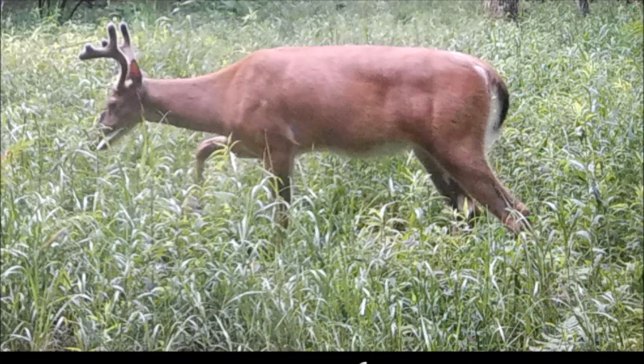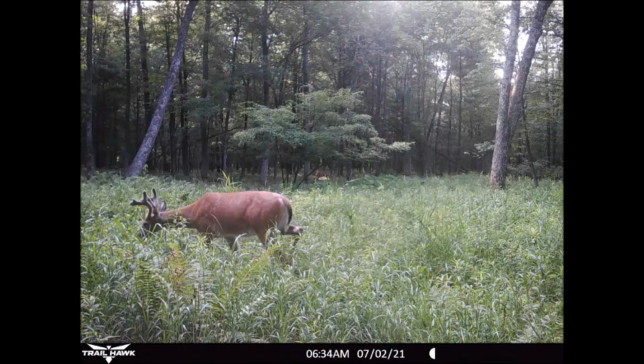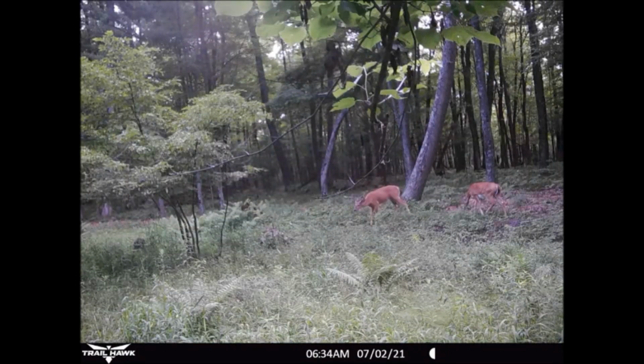Now, even though the buck trail cam activity was in decline 3 months in a row, quality bucks were still showing up on the trail cams. Anyways, you got a little intel background. Now let's check out the rest of July and August's trail cam pics.